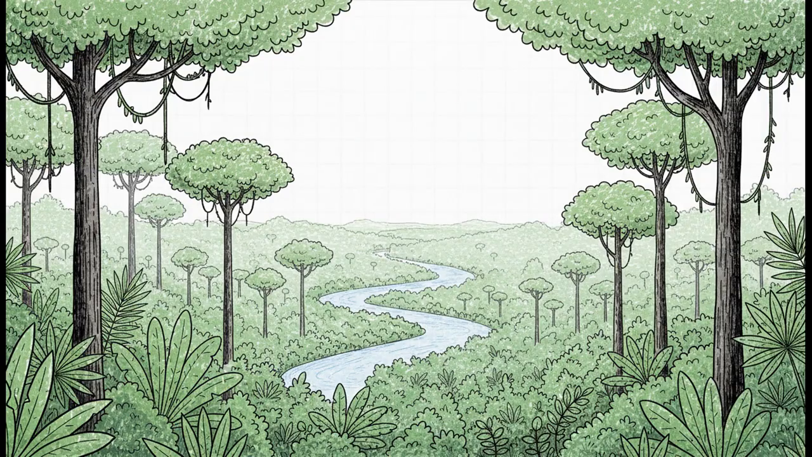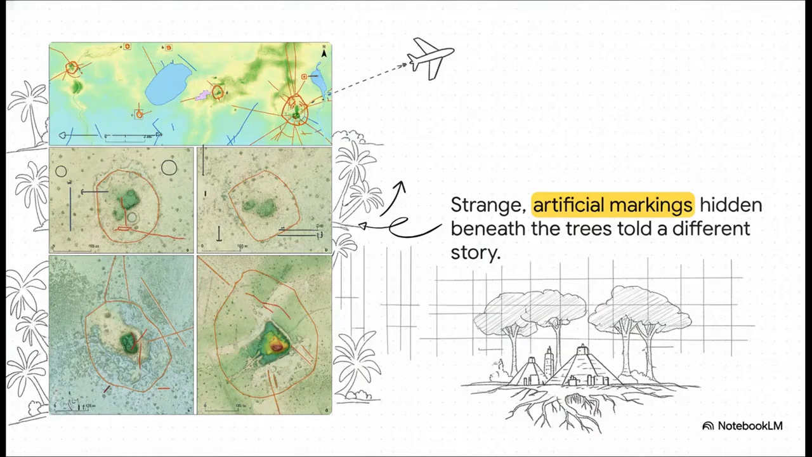See, the prevailing idea, even among scientists, was that the Amazon soil was just too poor to support large populations. It was this beautiful, sure, but fundamentally empty landscape. But there were hints. From the air, people started noticing these faint, geometric shapes. In the Bolivian Amazon, you could see these long, straight lines, almost invisible, but definitely not natural. Something was down there. The big question was, what?